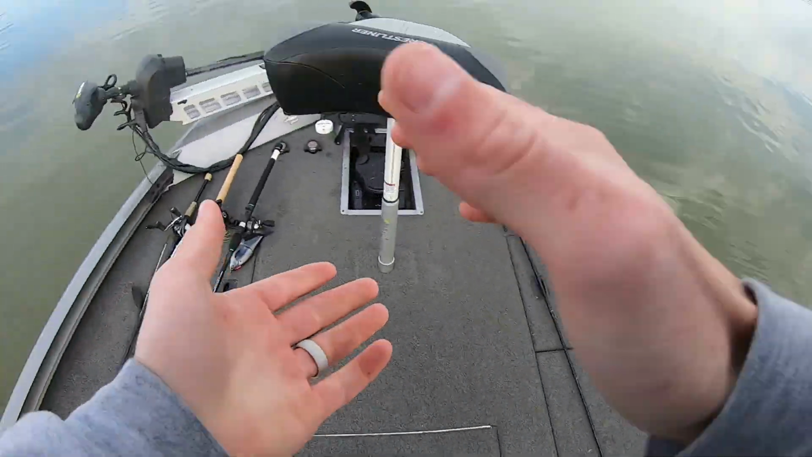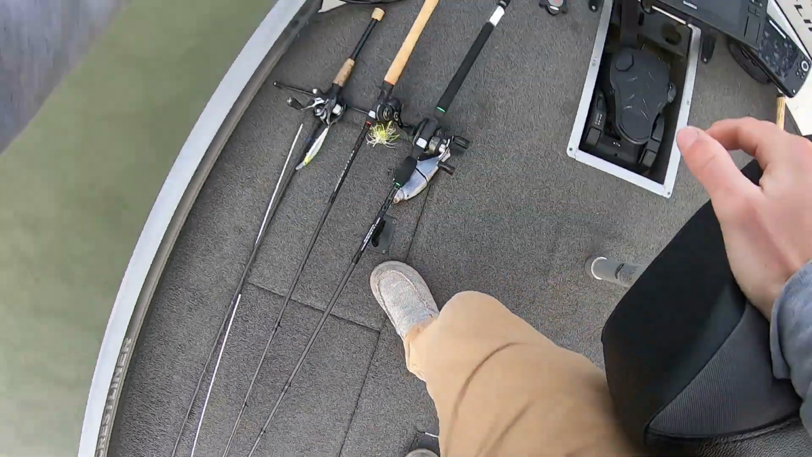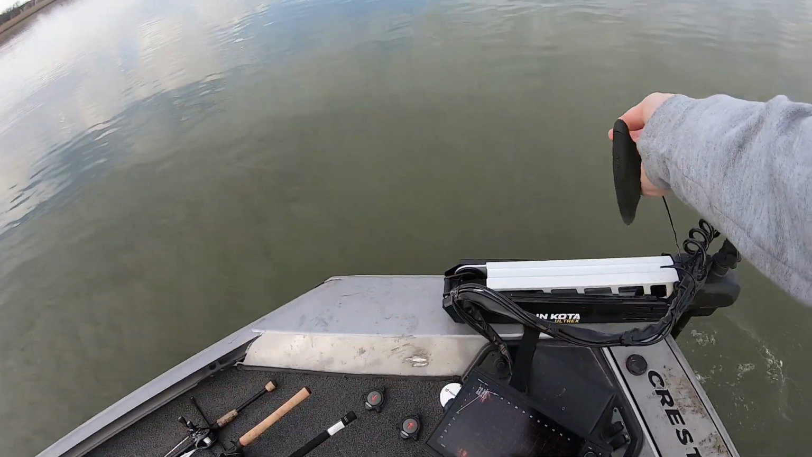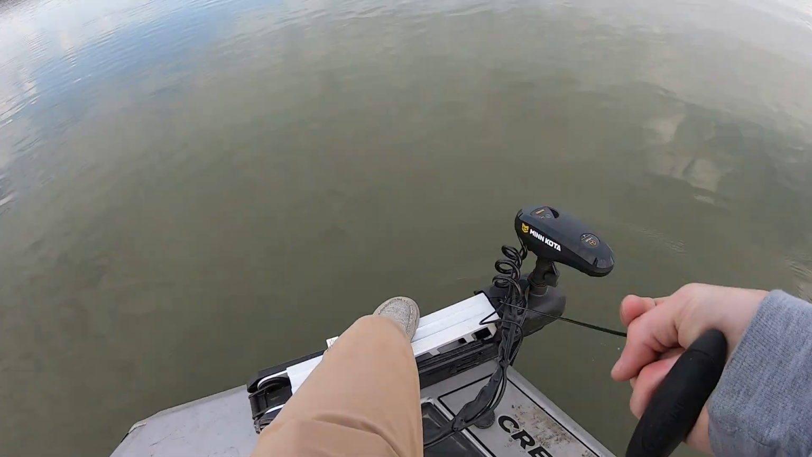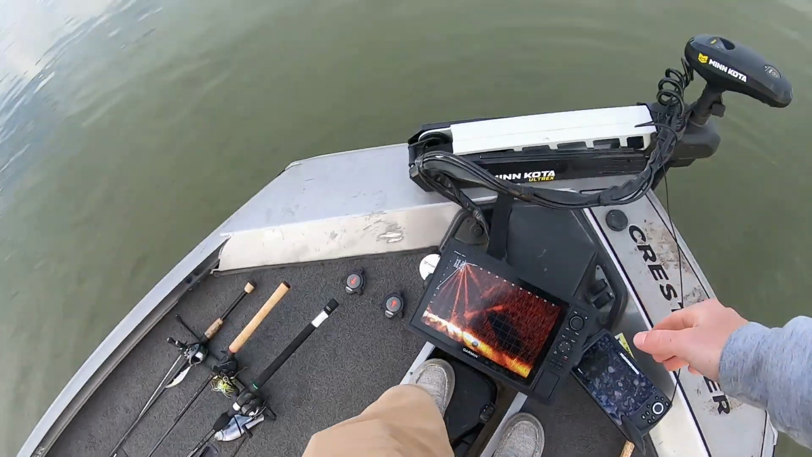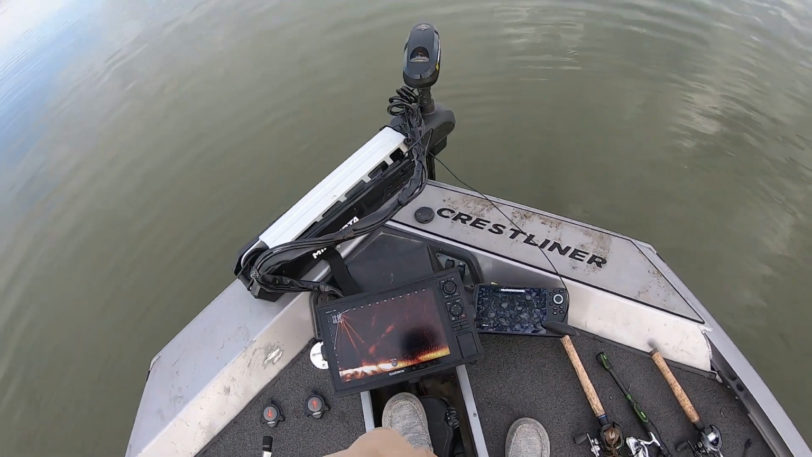Might need that today. Just never know what we're gonna run into out here. A few weeks ago, I caught one over 11. There's some big ones roaming around. We just got to find them and figure out how they want to eat.